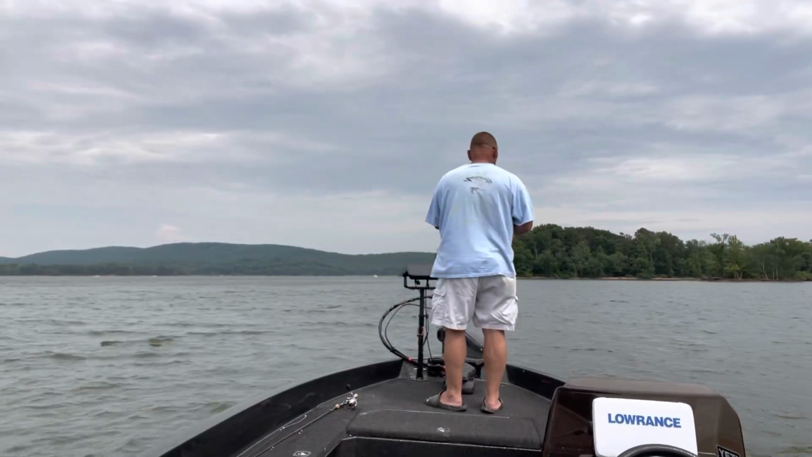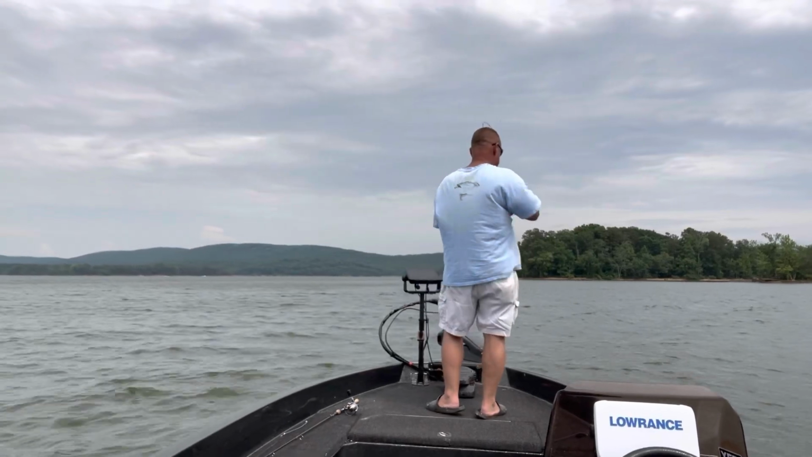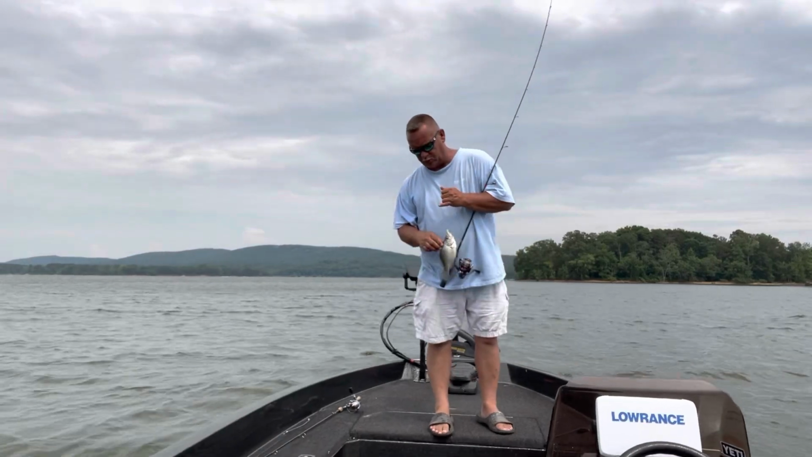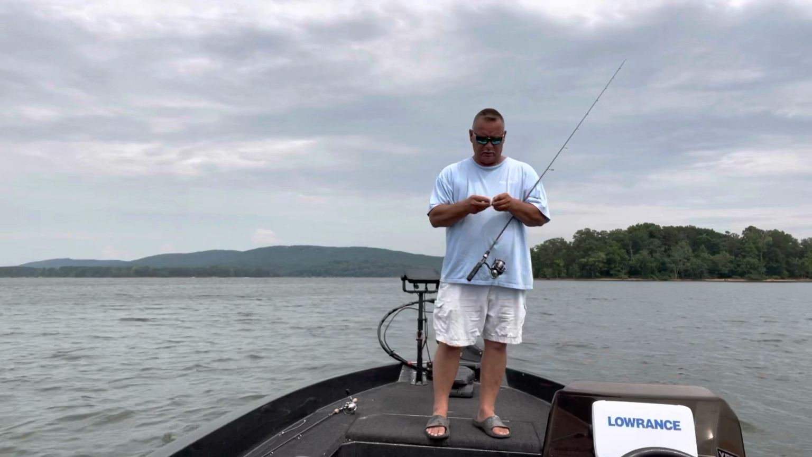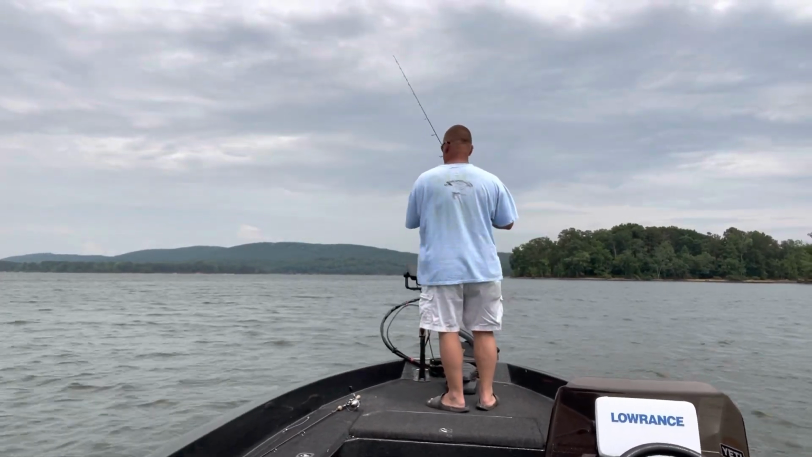Love it, love it. I'm telling y'all, if I put that jig on top of that brush, you're gonna get one. They done tore my jig up so bad. The knots messed up, the jig messed up. Crazy.